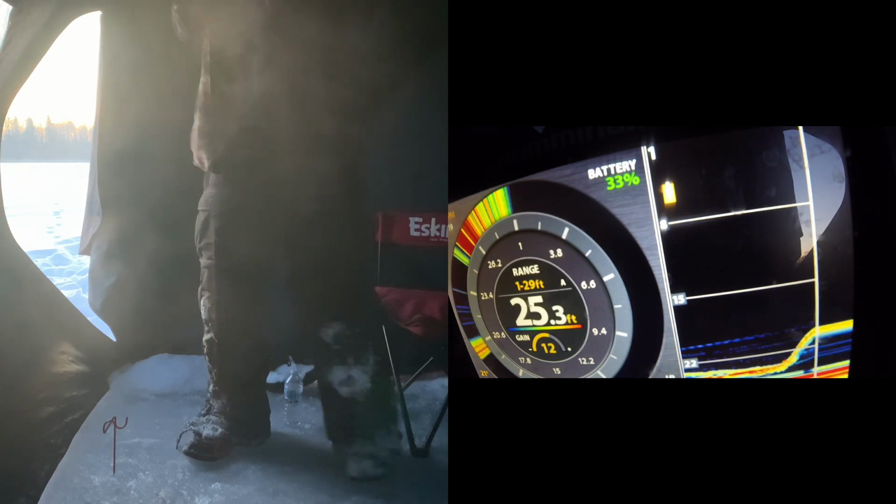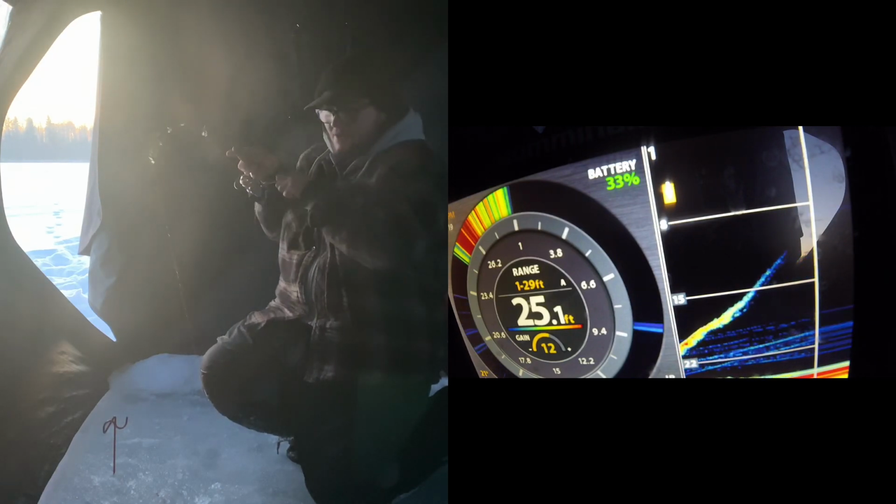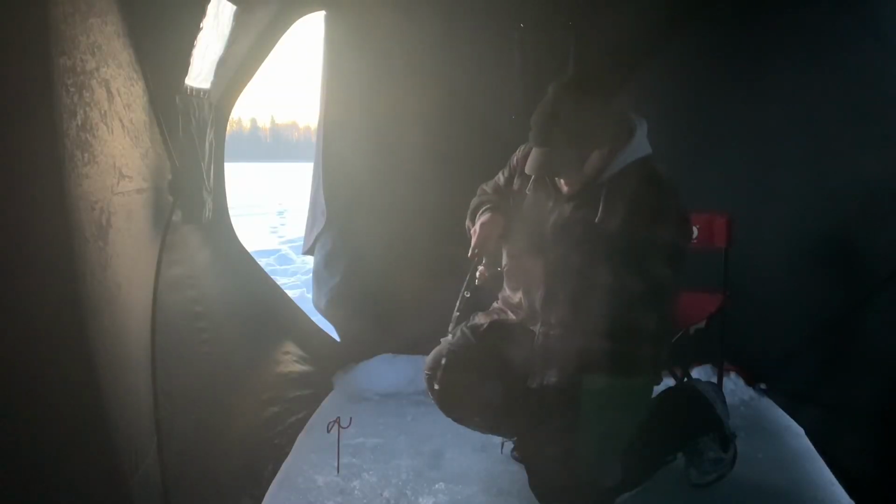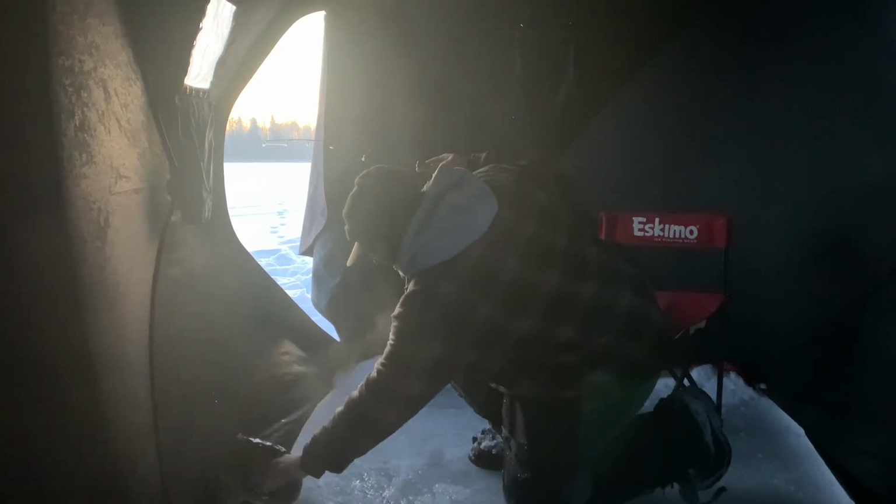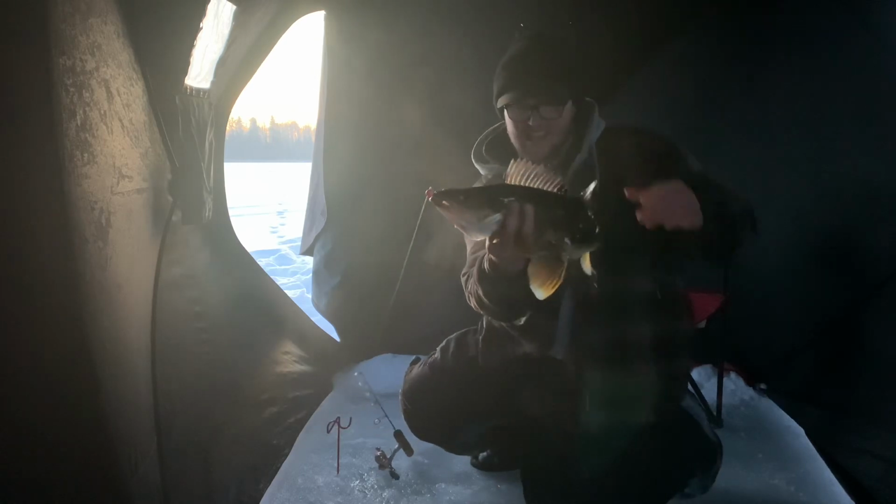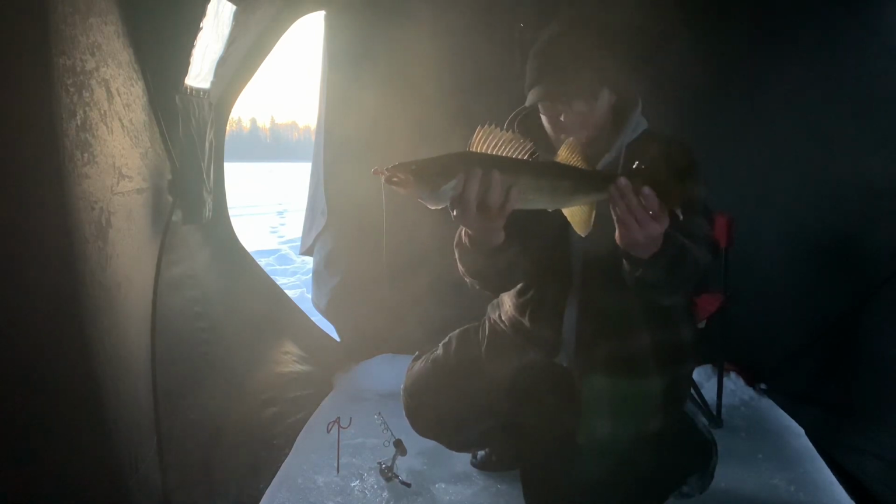Got it. Whew. I just did my outro, but I caught 2 fish now. Well, I can't say I caught 2, but nice. Another. That's a nicer walleye than the first one. Look at his fin, just destroyed.